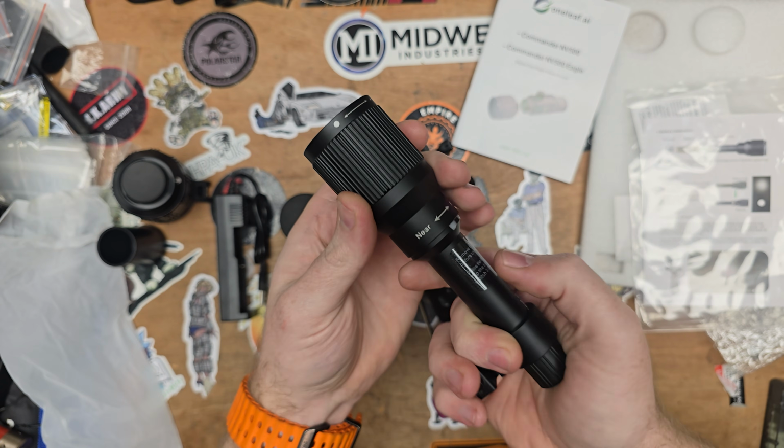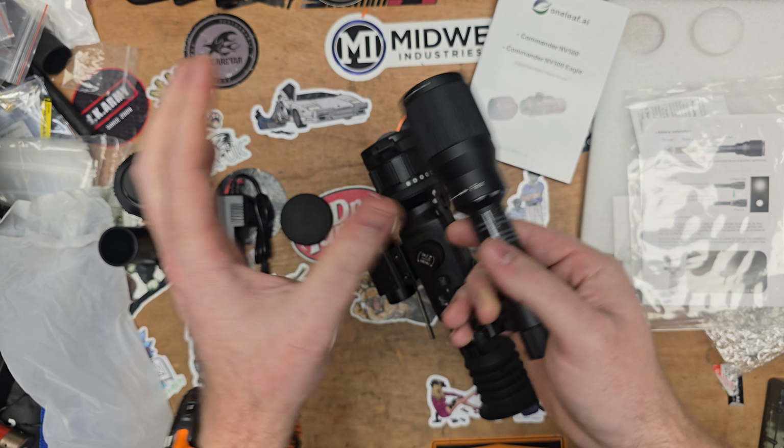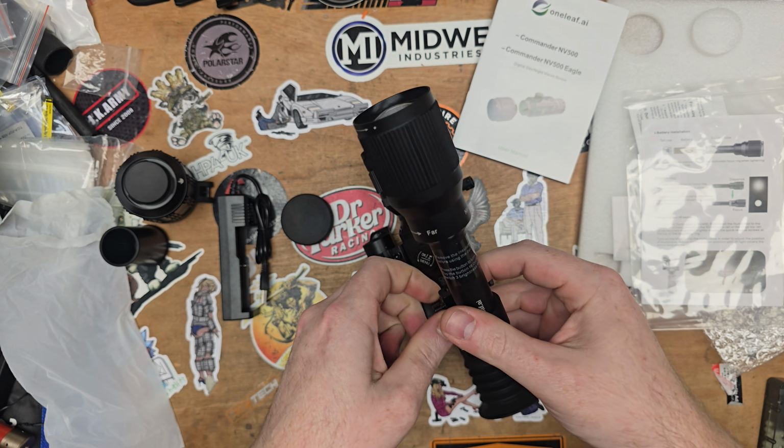So that's pretty good. The focusing of the light also was pretty good. You've got a nice washed area, especially when looking through NV. It kind of lights up almost everything. It's what you'd expect, but then you can really focus it in.